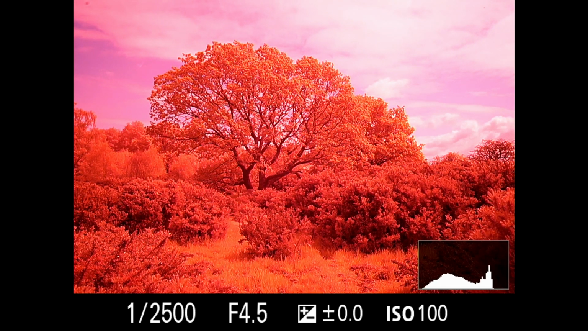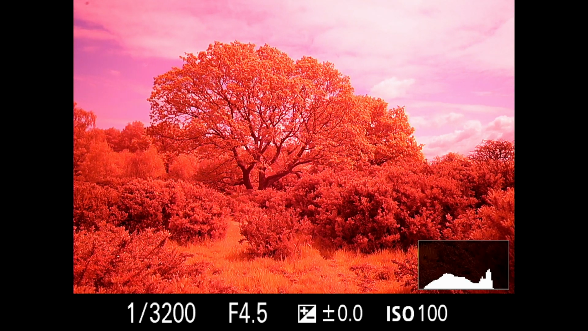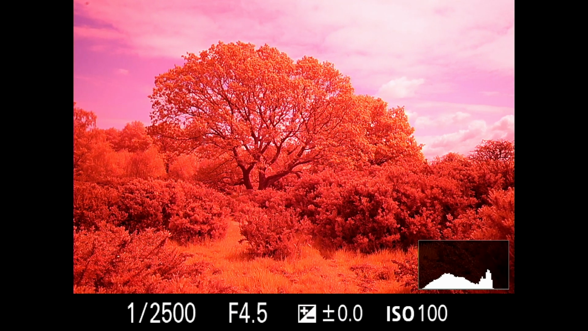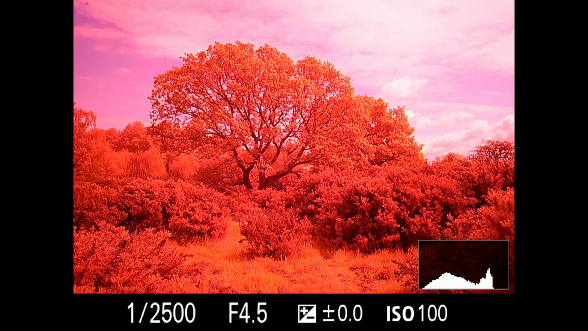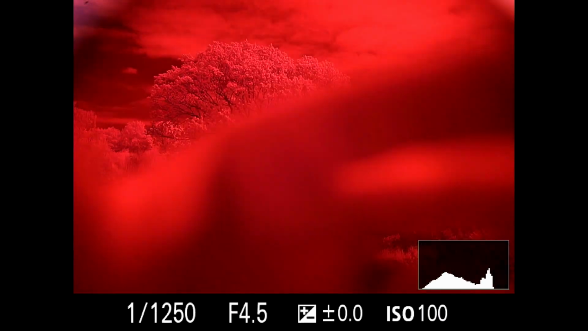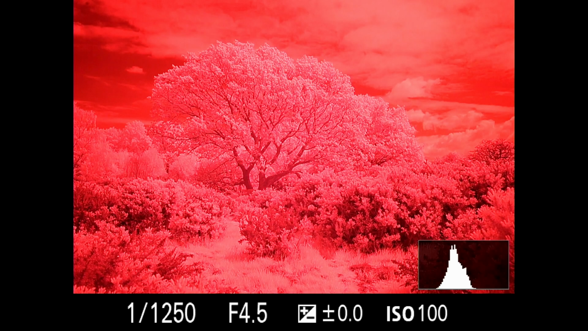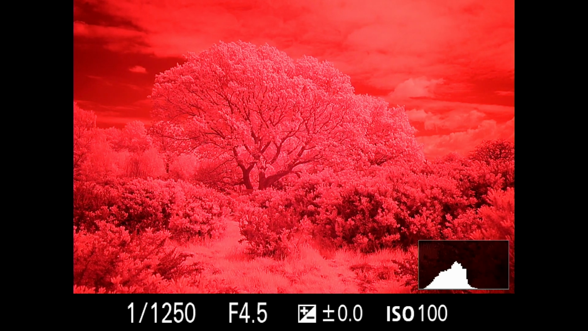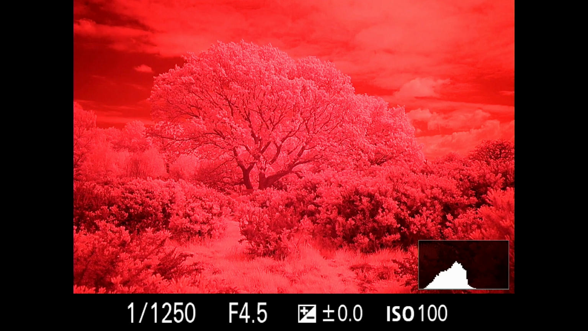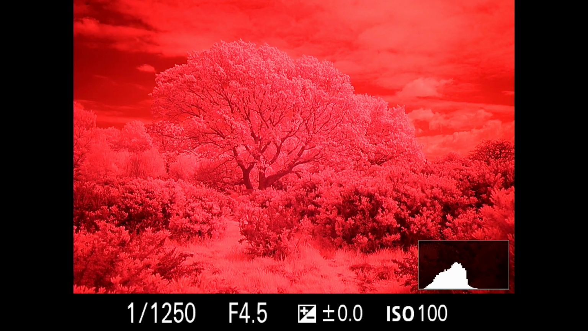So hopefully you can see the image of the camera showing there, and you'll spot that the sky is still got a little bit of blue in it, although it's more purple, and then the landscape underneath is predominantly red. So what I'm going to do is grab the 720 and screw that onto the front. Okay, what you should have noticed now is that the image has gone predominantly quite red, and you can kind of change the white balance to alter how you show it.